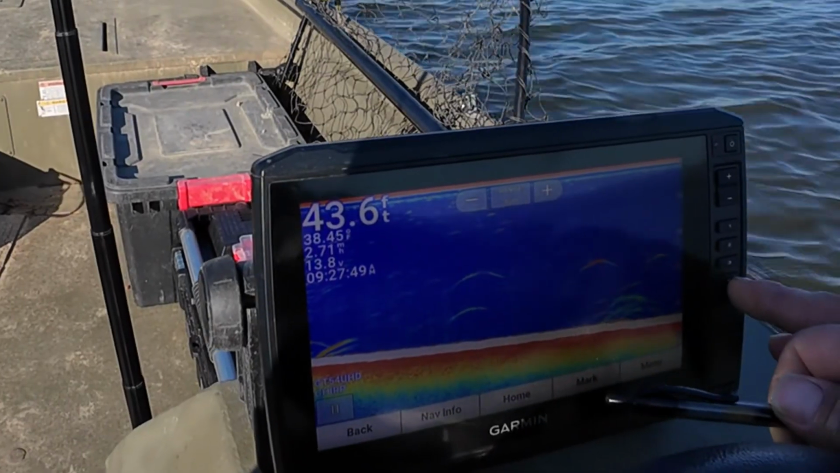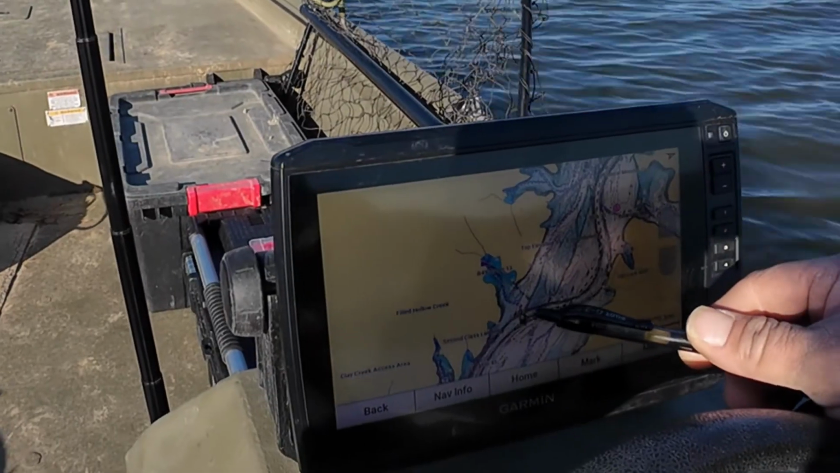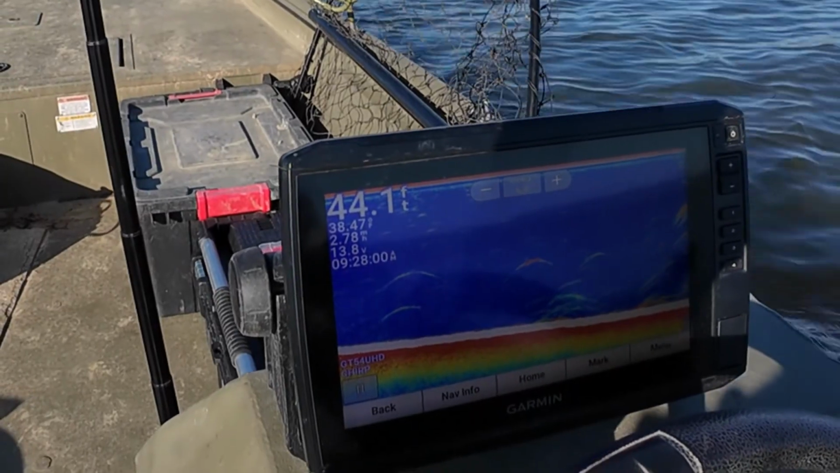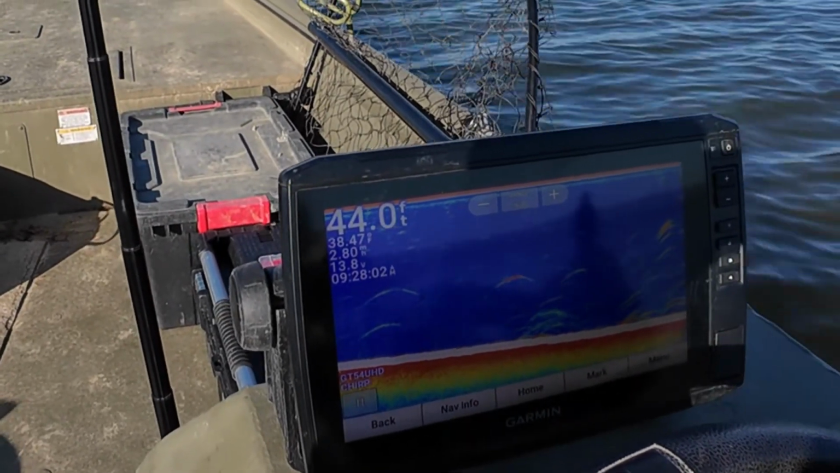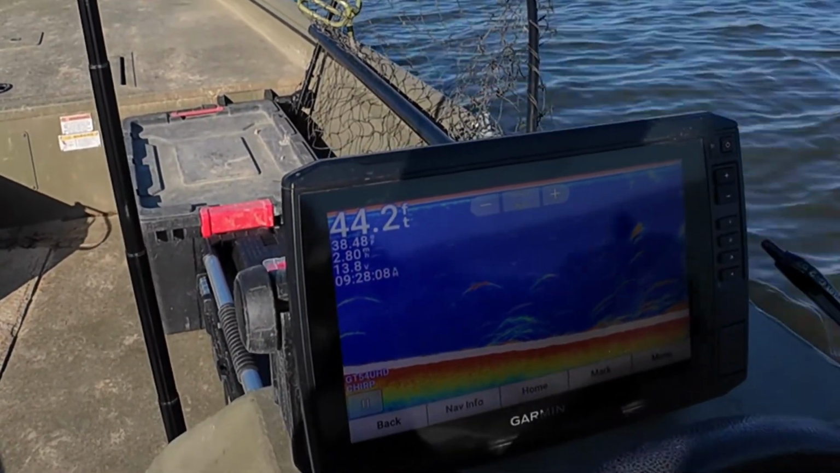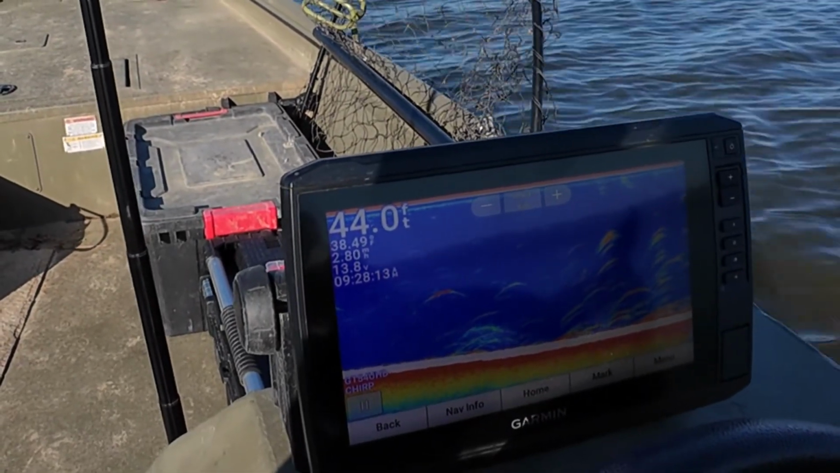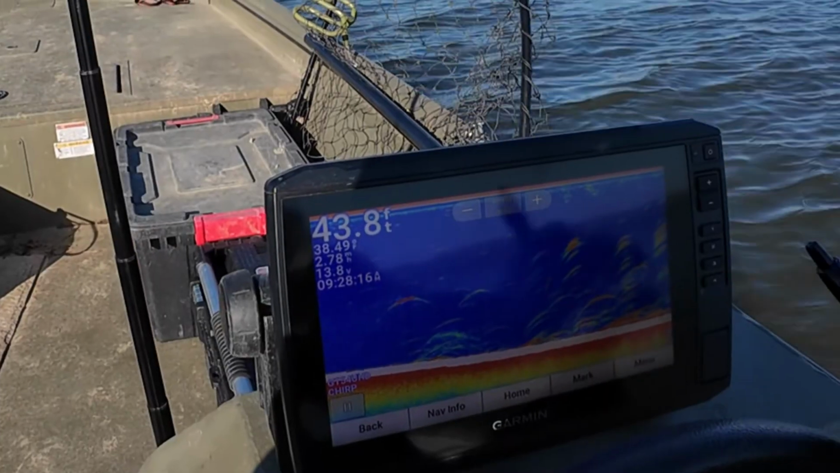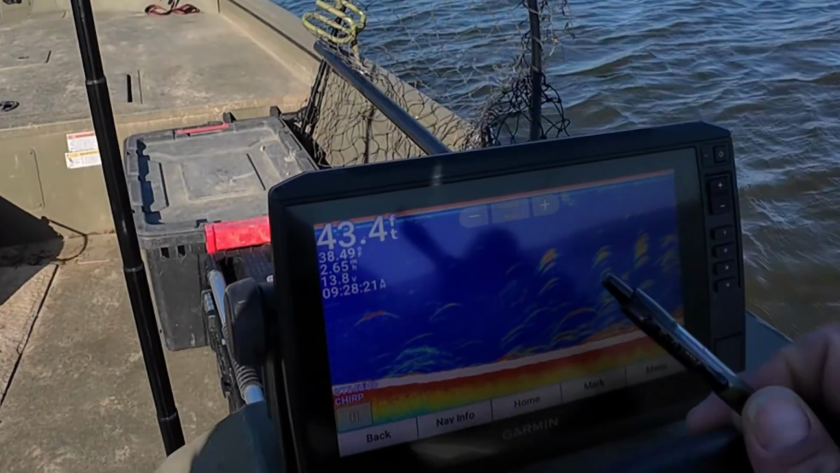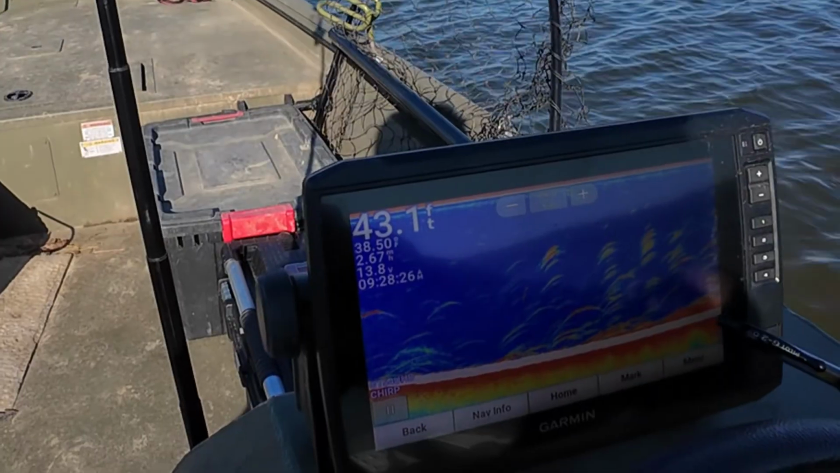I'm gonna flip her back and see how far I am from that ledge and drop off. Should be getting right over it. See the ledge, see the boat, starting to get some fish in there. I see how them fish is getting real thick right there. We're fixing to get to that ledge. And then I'm gonna make a right, go down that ledge until I find shad, which very easily can be just solid shad down there.